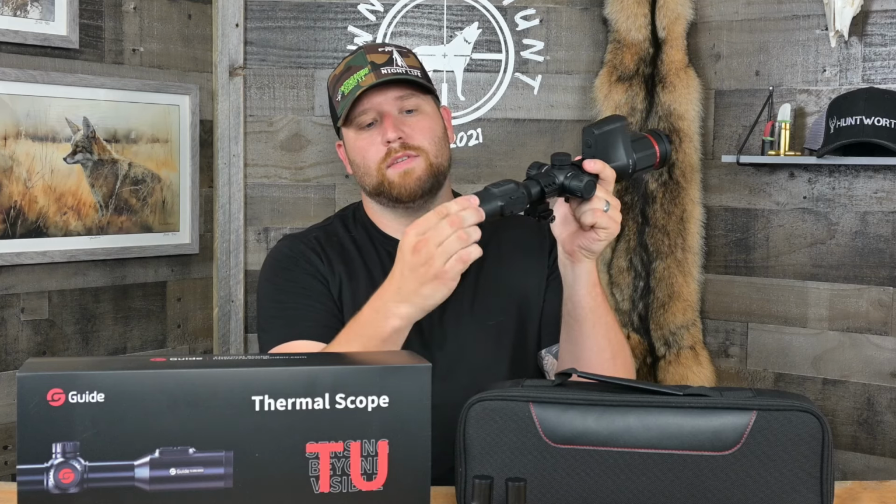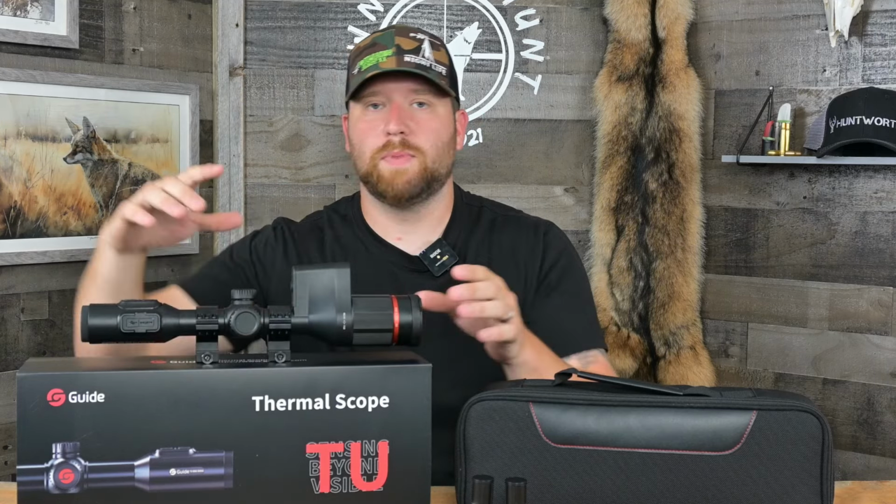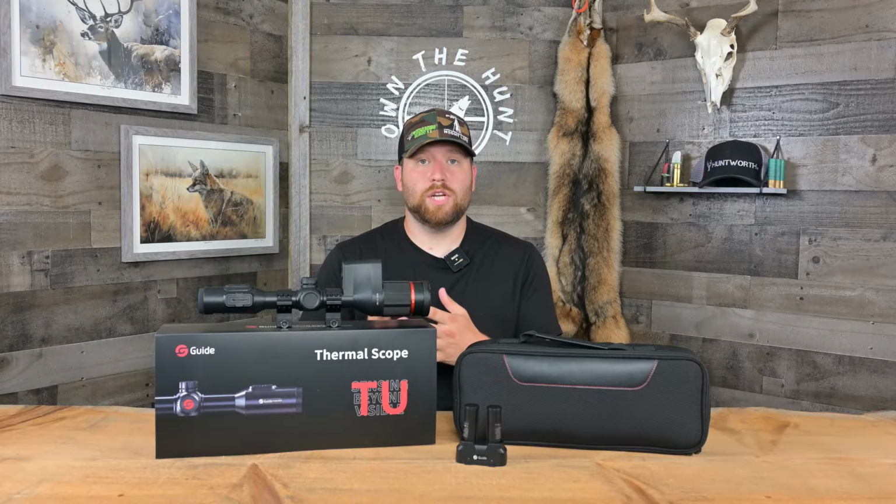Then on the back, guys, you kind of have your standard rear diopter focus. So obviously this is how you focus the menu system, all the text on the display. That's what you use this for. And then your front focus is how you focus in the actual image that the scope is pulling in for you. So two different focuses. They work differently than each other, but you've got to have them both working in tandem to get the best quality and the best experience out of the scope. So that's pretty much it on the scope itself.